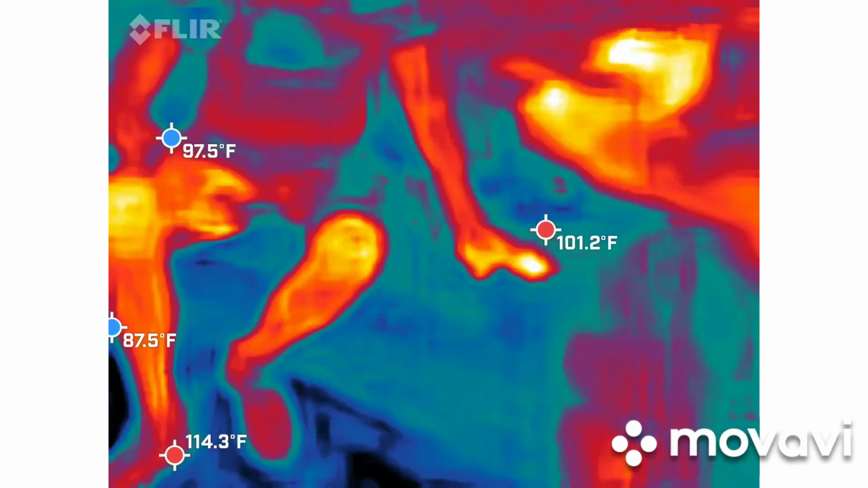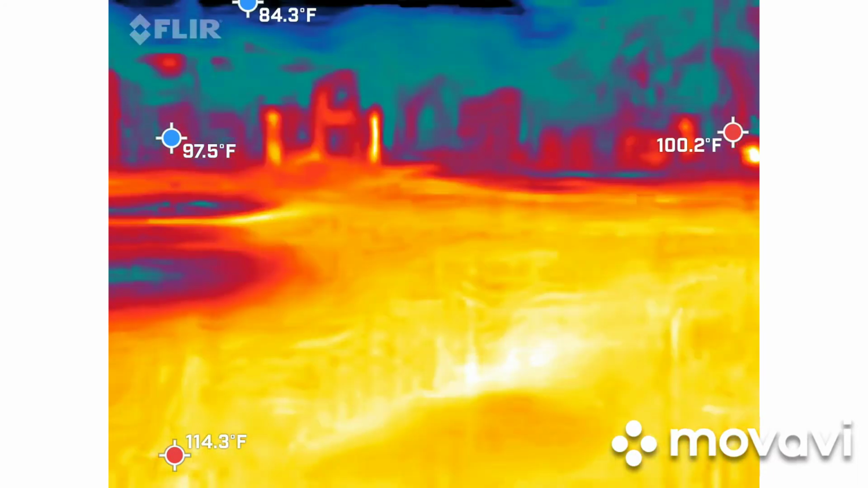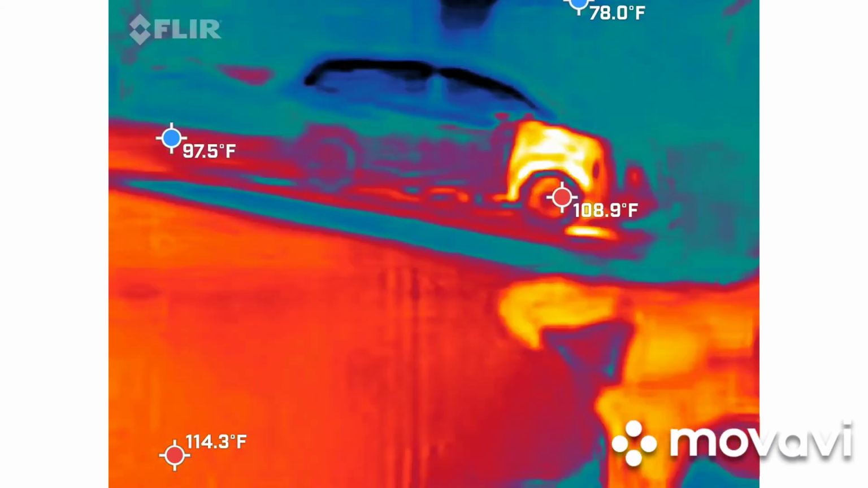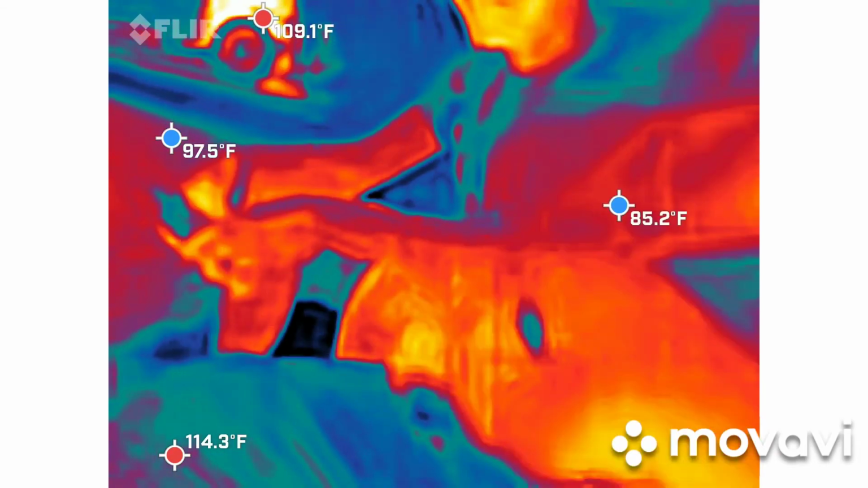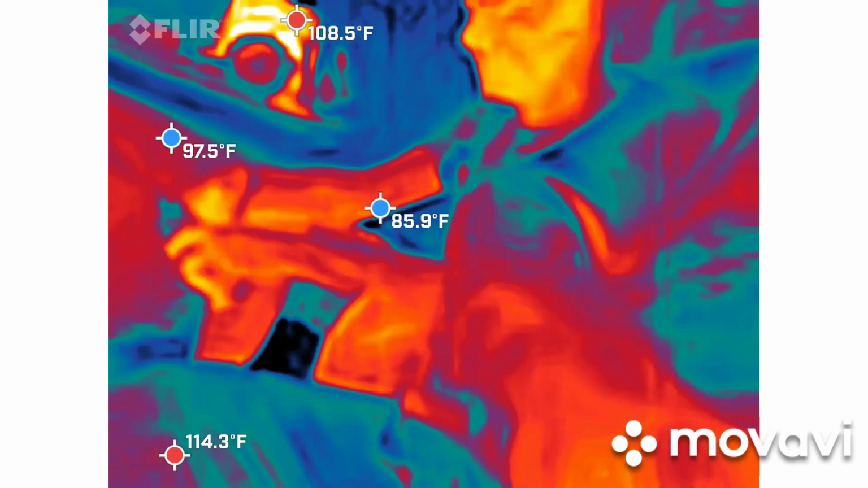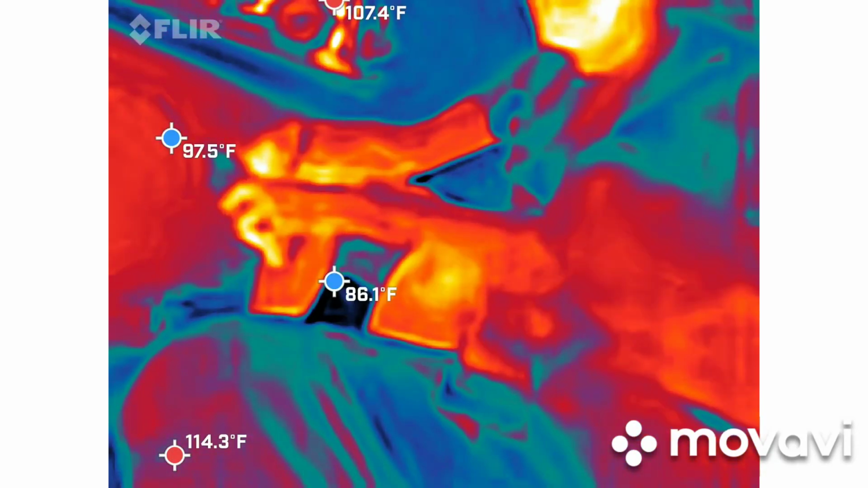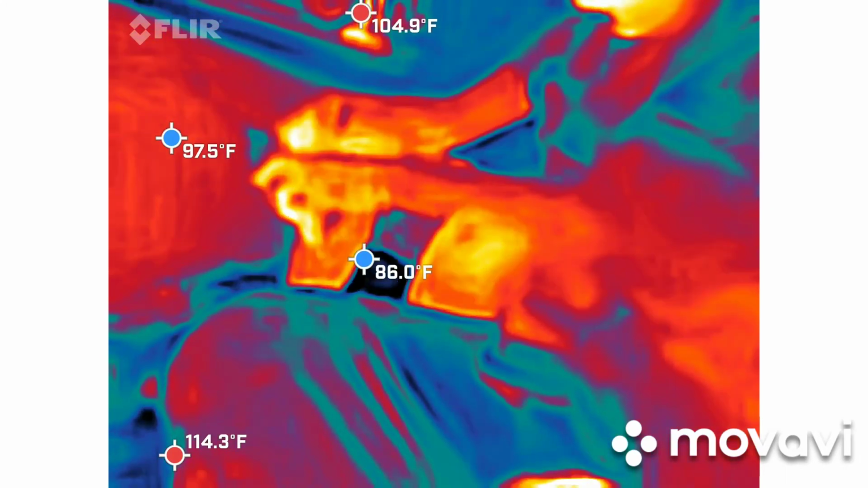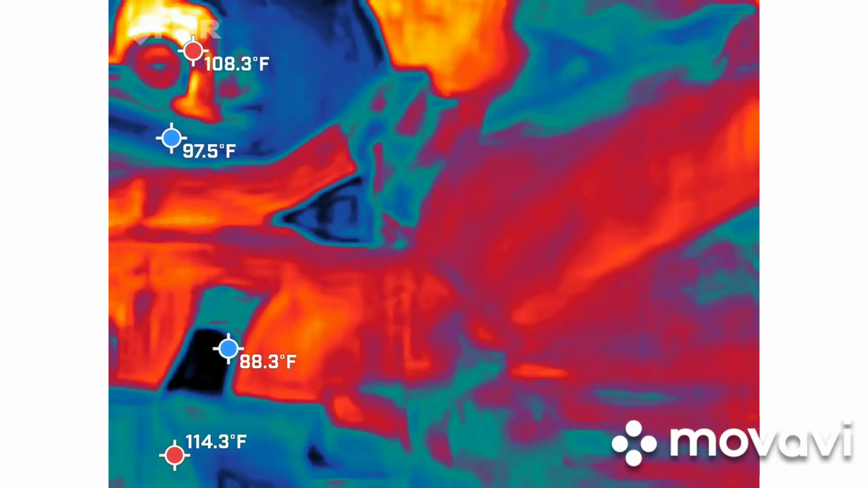Chill out for a few minutes. So it's sitting pretty steady. I don't know if you can see those numbers or not. 2.5 to 2.7. It's probably coming from the building behind me. Somebody probably left something on.